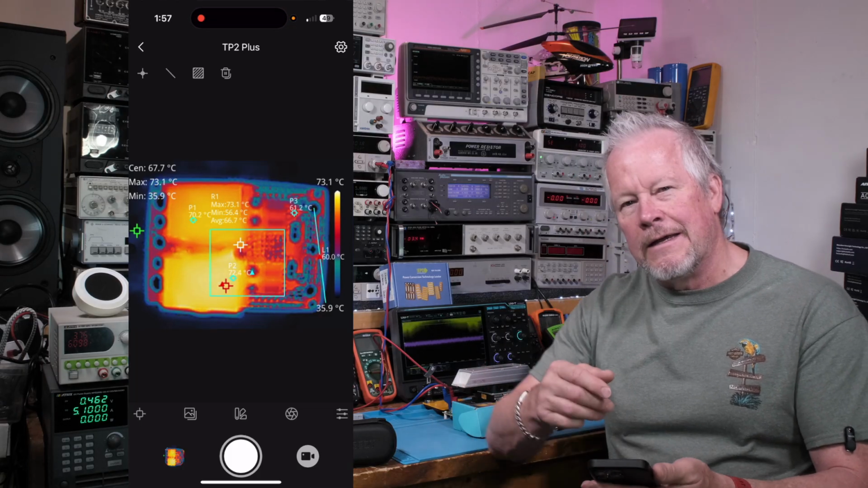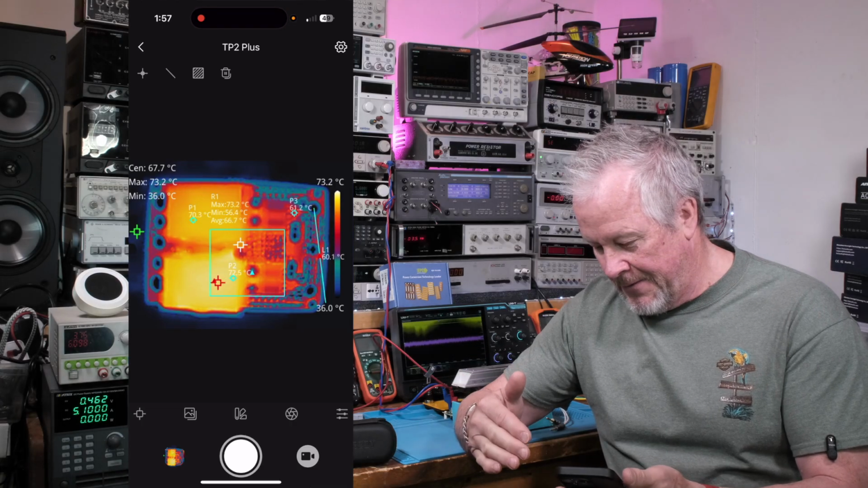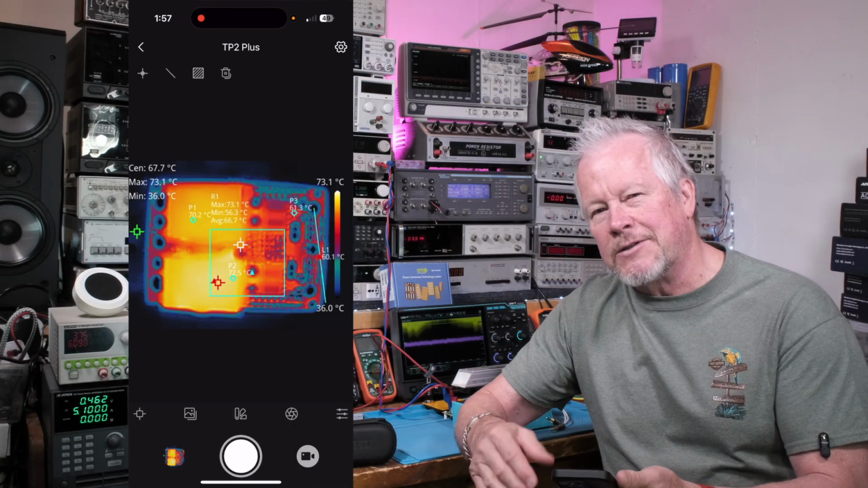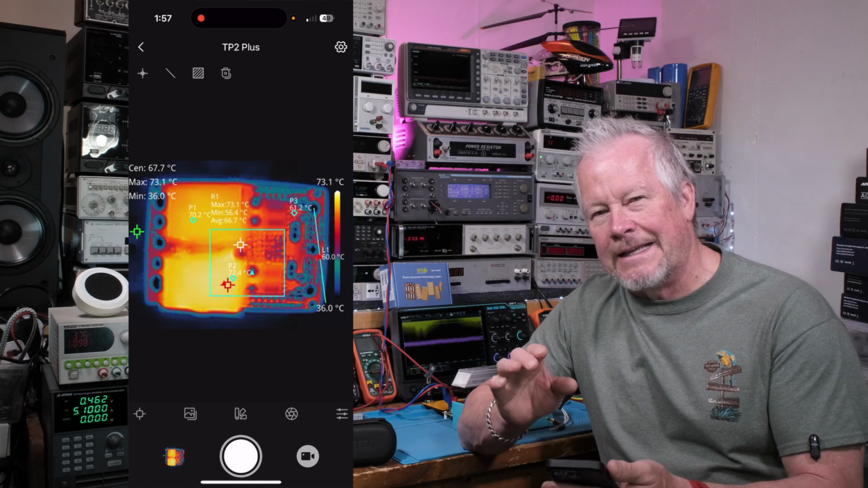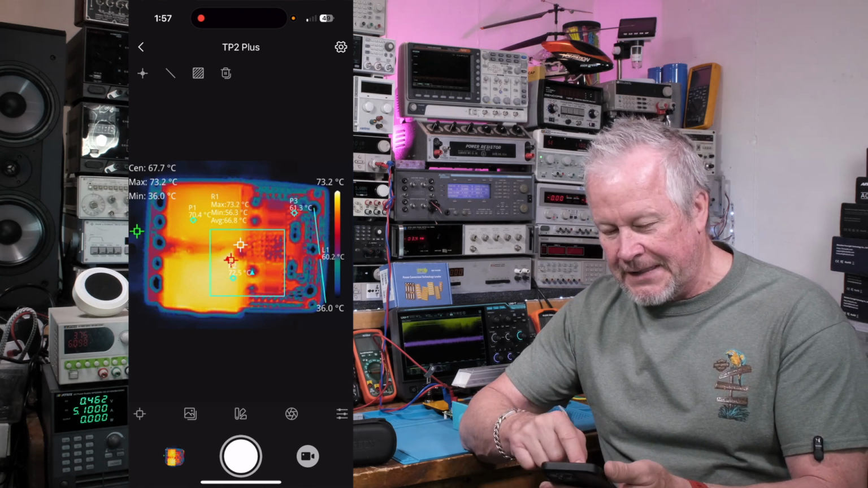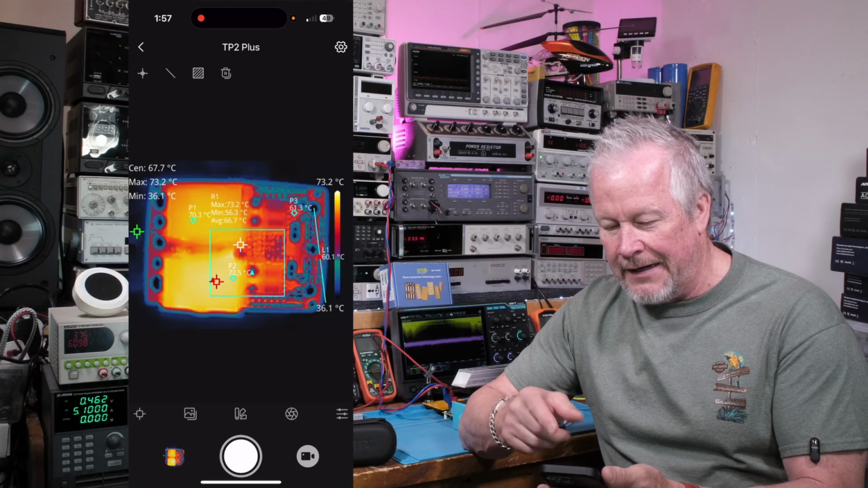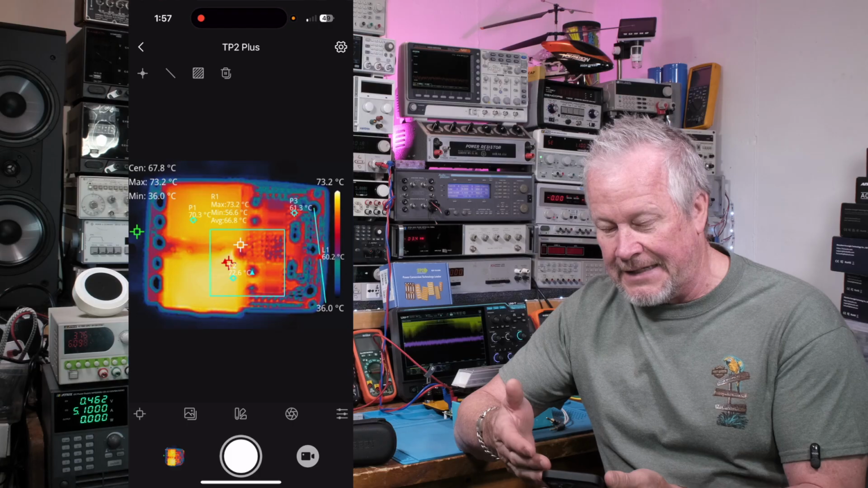So now in the previous video, when I reviewed the ThermoMaster, okay, the ThermoMaster P3, I could get more detail because I could get focus closer. But this one, you can see the 4 FETs off to the right. The 2 yellow things, the 2 big things are the inductors. They get the hottest.